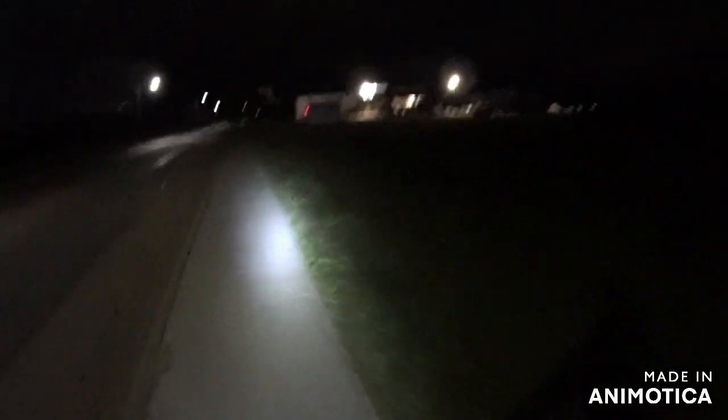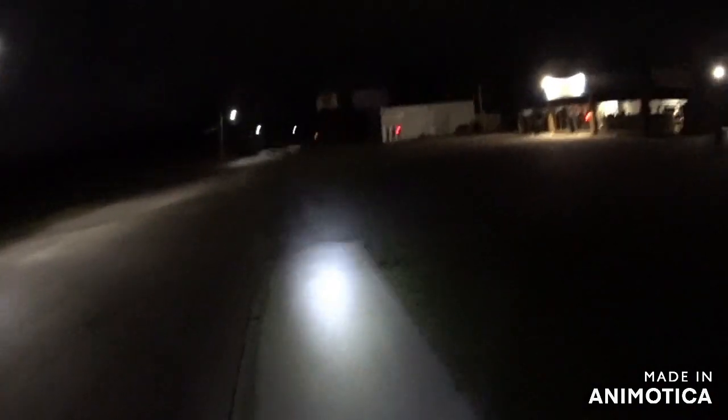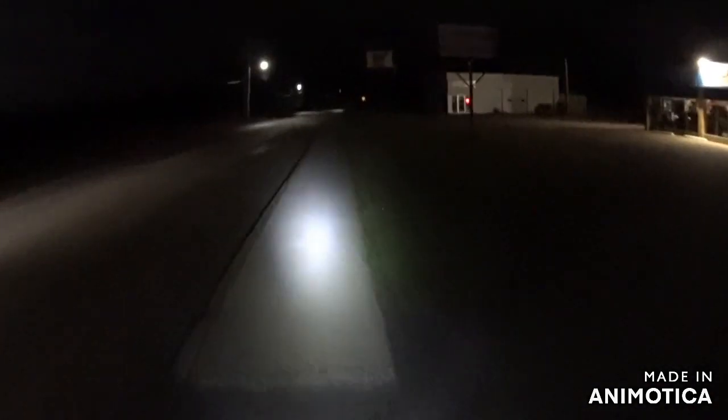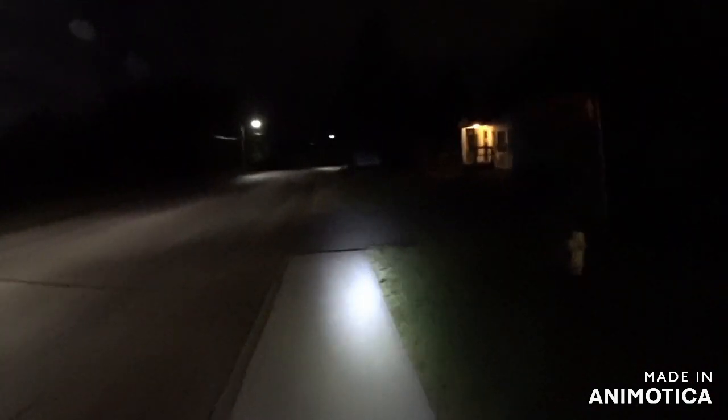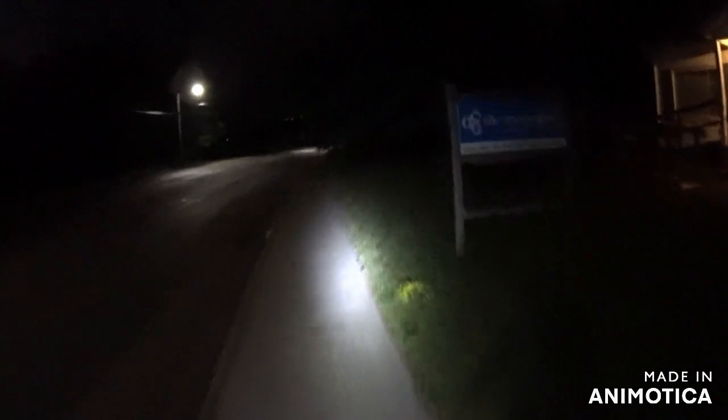The reason I'm riding on the sidewalk is it's actually smoother than the road. The roads were actually really bad last year, because this was shot in July, I think it was around 2 in the morning. There's an insurance place here on the right. I think it's Cooperators. Yeah, Cooperators. Nice moon though.